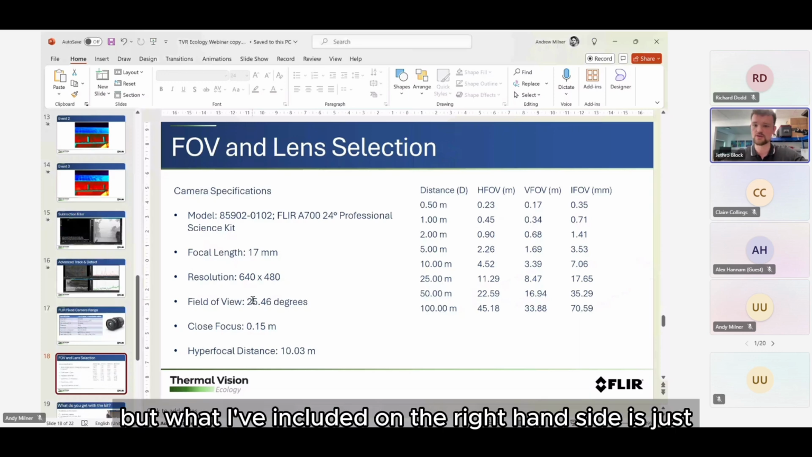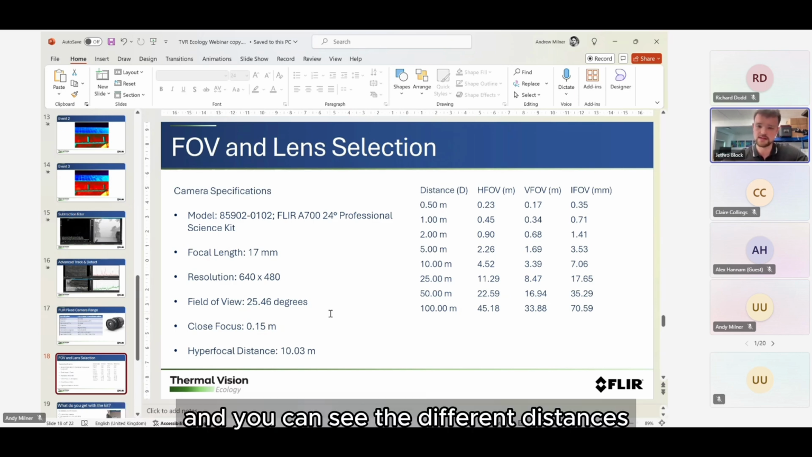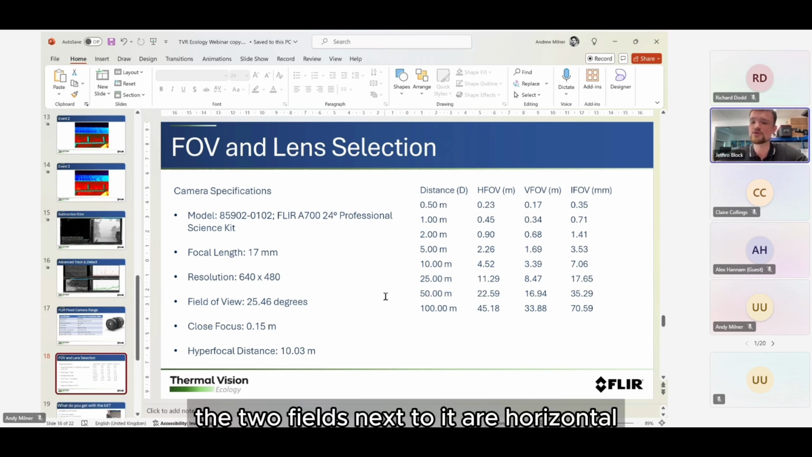What I've included on the right-hand side is a standard example if you're using the 24 degree lens, and you can see the different distances all the way from 1 meter up to 100 meters. The two fields next to it are horizontal and vertical field of view.